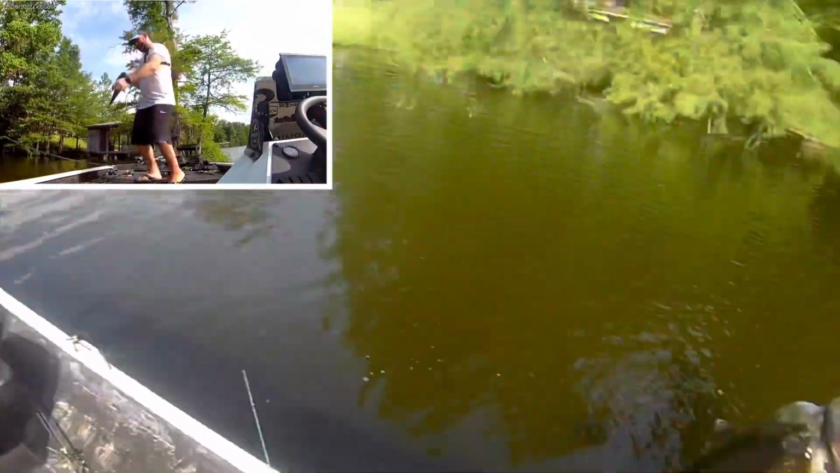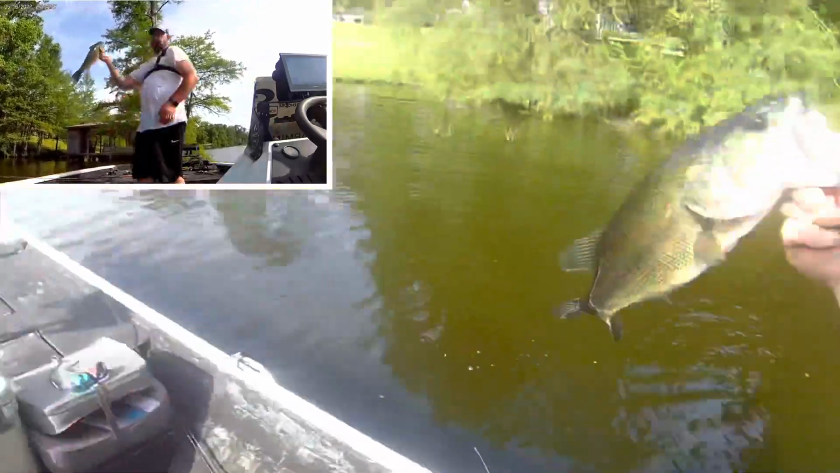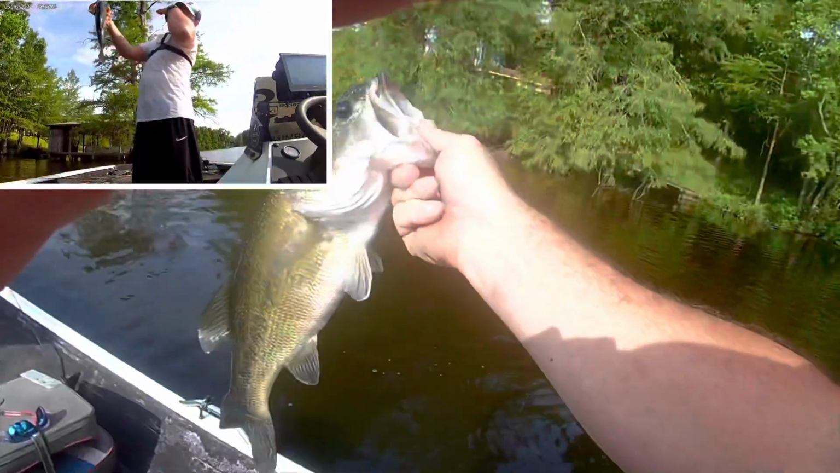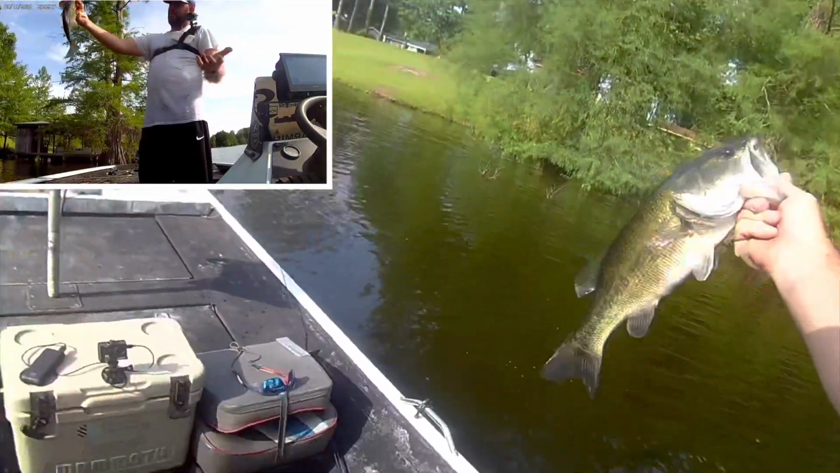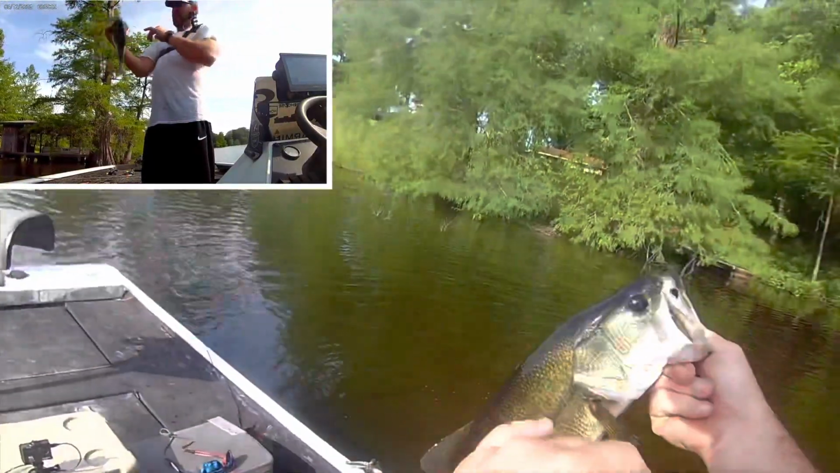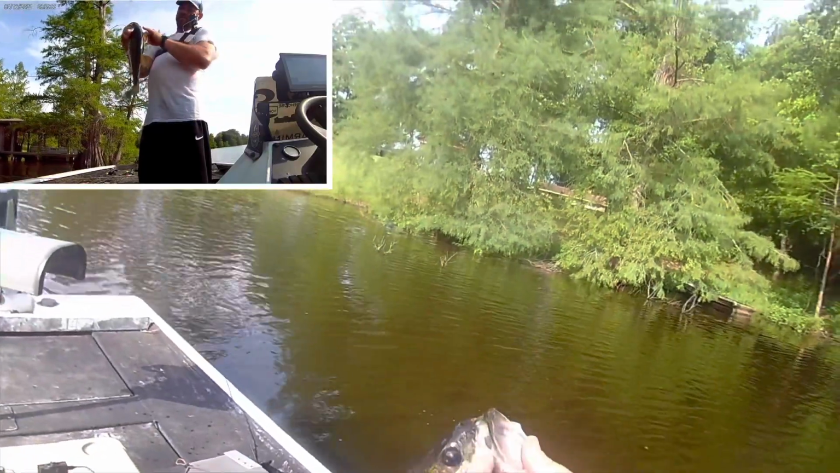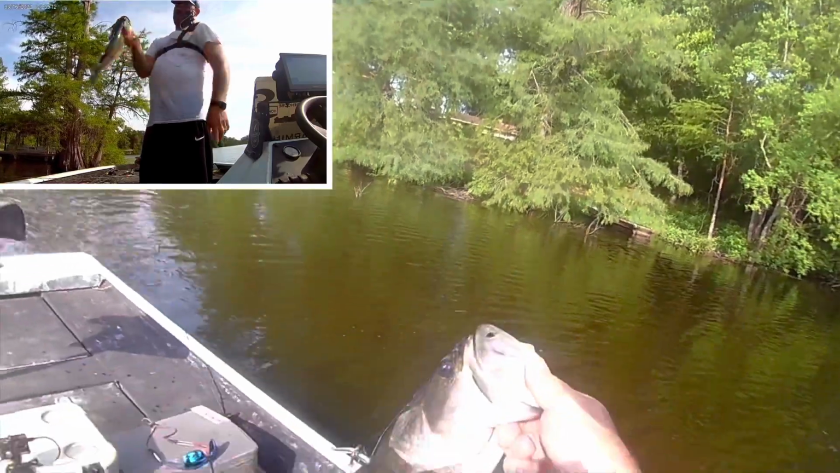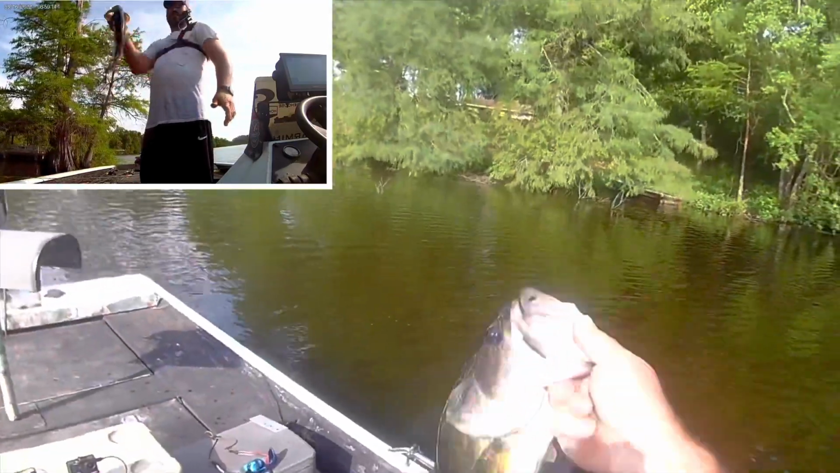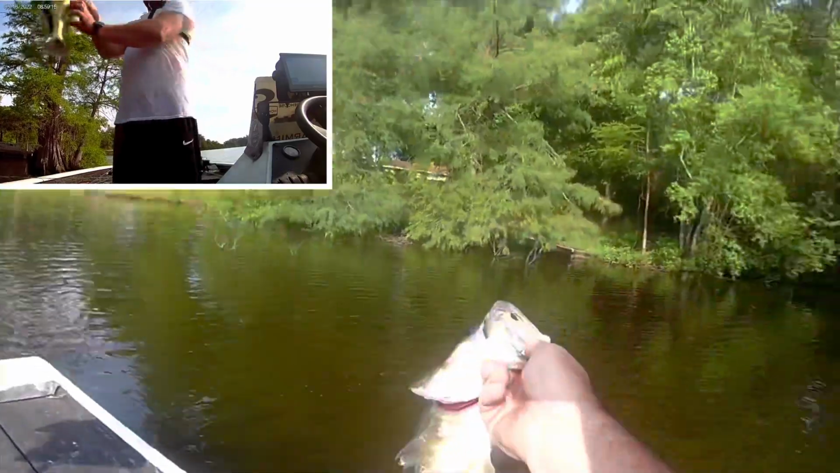Folks, I don't know what else to tell you about a wobblehead. Let me make sure I've got this in the screen. I don't know what else to tell you. That's a good fish. That's a 2.5 pound fish in the summertime. Show you something else too. This fish has been caught before. There's a hook mark there and a hook mark there. So cool. Beautiful. A little old chunky sucker too.